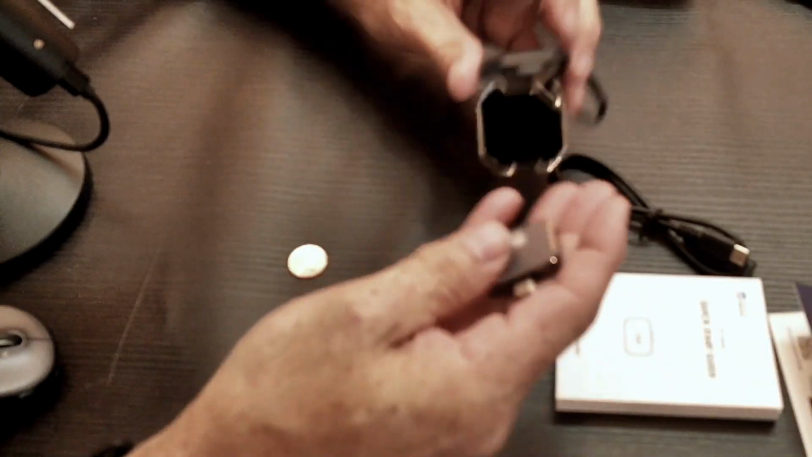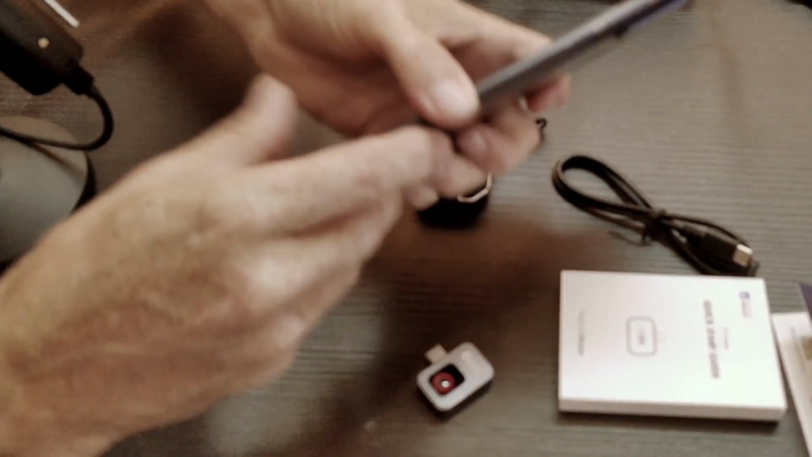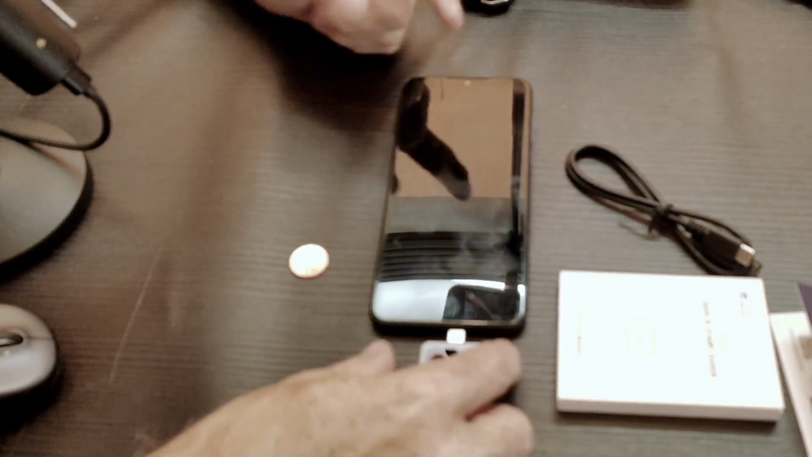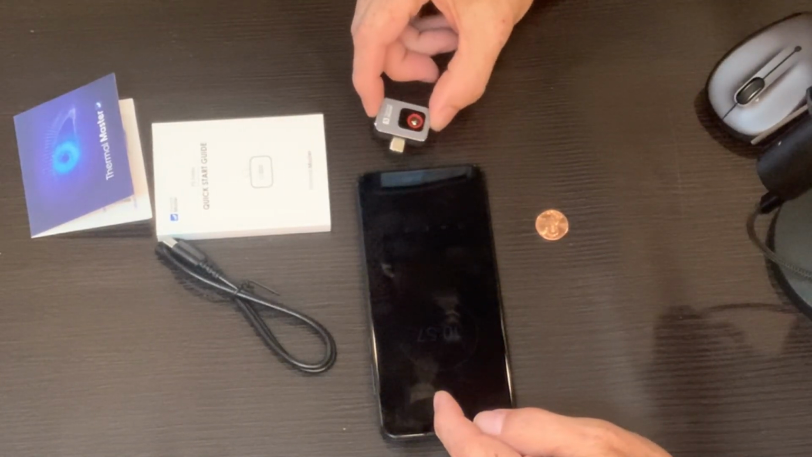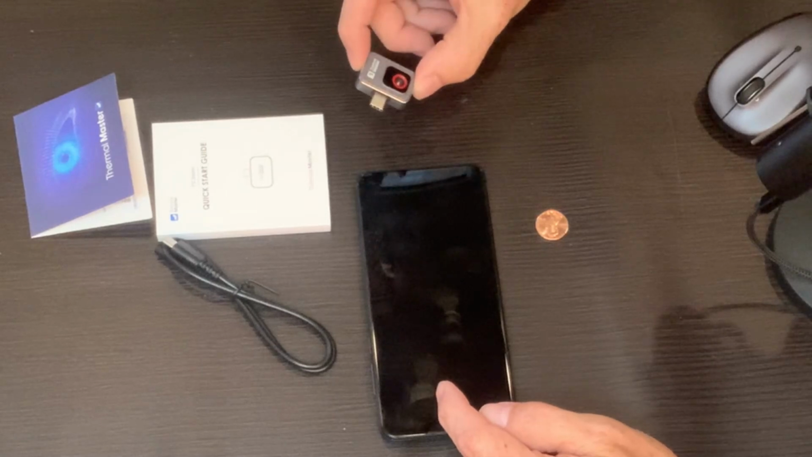case open, plug it right into your phone, and at that point, you can see this in comparison to a phone. At that point, you just plug it into your phone, and it would launch the app, which we're going to do here in a minute, and you don't have to worry about the battery being dead, which is really nice, because in other thermal cameras that I have, usually what I have to do is make sure that I get it charged up first if I'm going to go look at something or something like that.